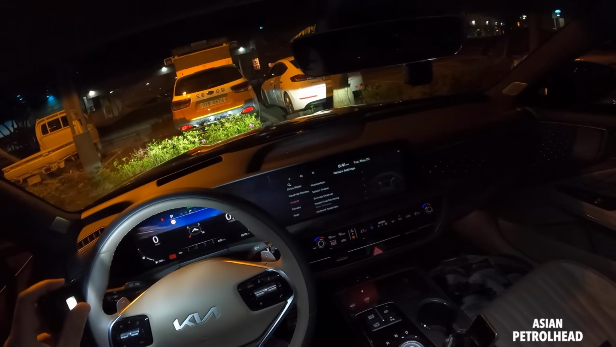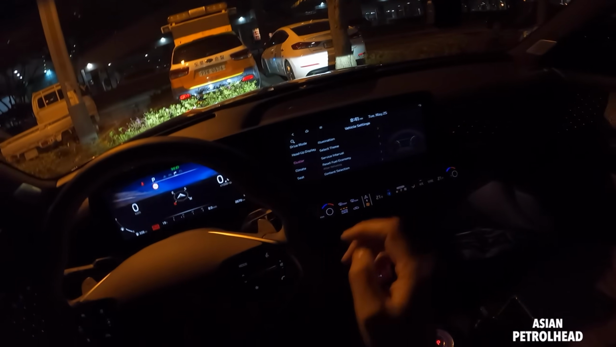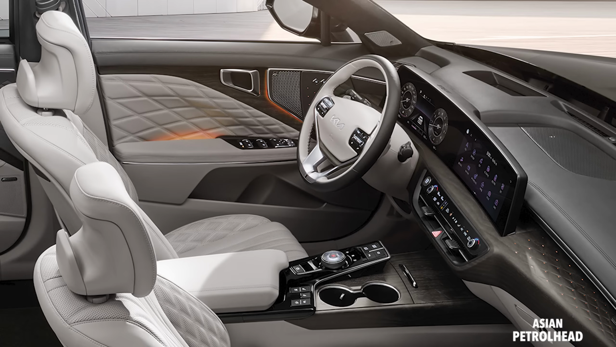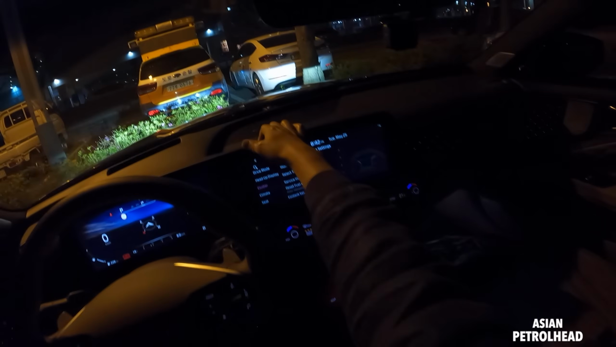And let me also show you screens. We have 2 large screens. Let me just turn off the lights. 12.3 inch for the gauge cluster, 12.3 inch for the infotainment screen. According to Kia, this all-new Kia Cadenza is the first model from Kia to have the curved screen. Looks very large and nice and very sturdily placed.